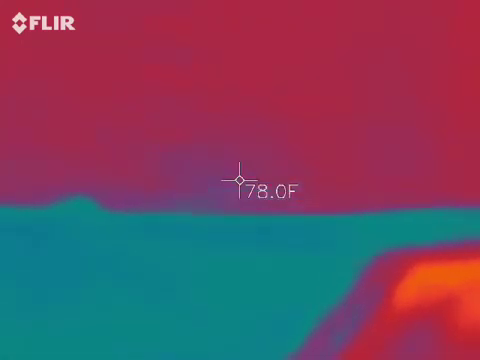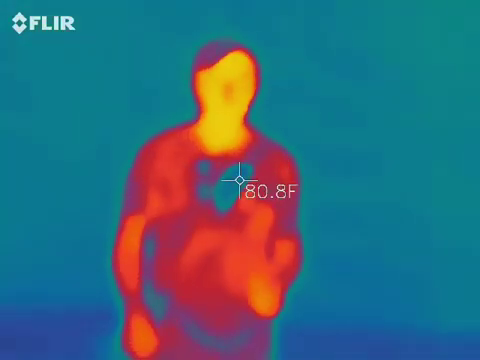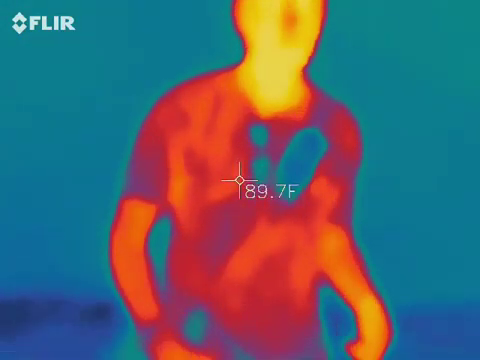Always try to keep a person in view. So go ahead and shoot the wall for me again. Now you got probably a red spot, right? So watch what happens when I come into view. See everything fluctuate? Yep. Now you can see an array of color. I want you to have an array of colors because it's much easier to see.